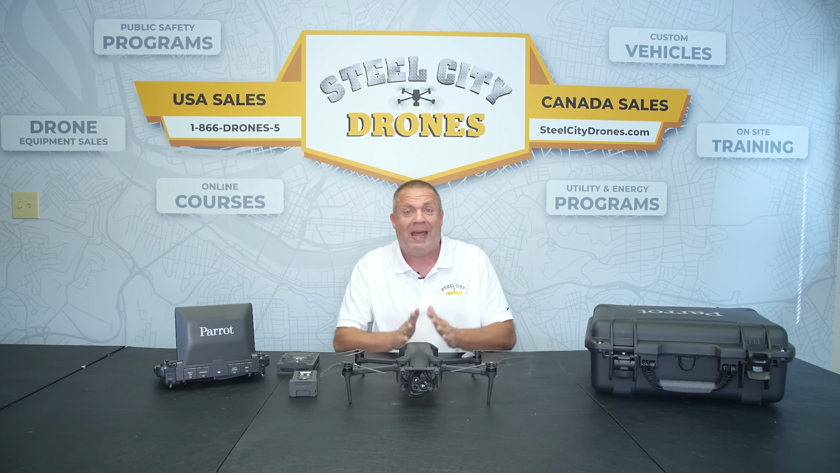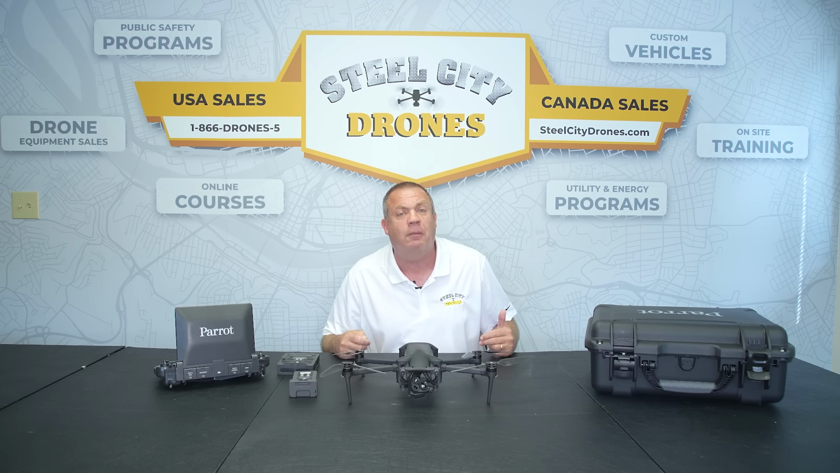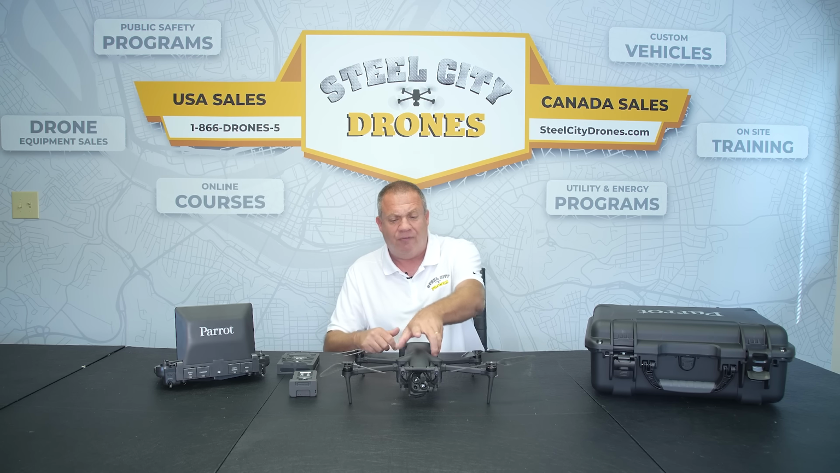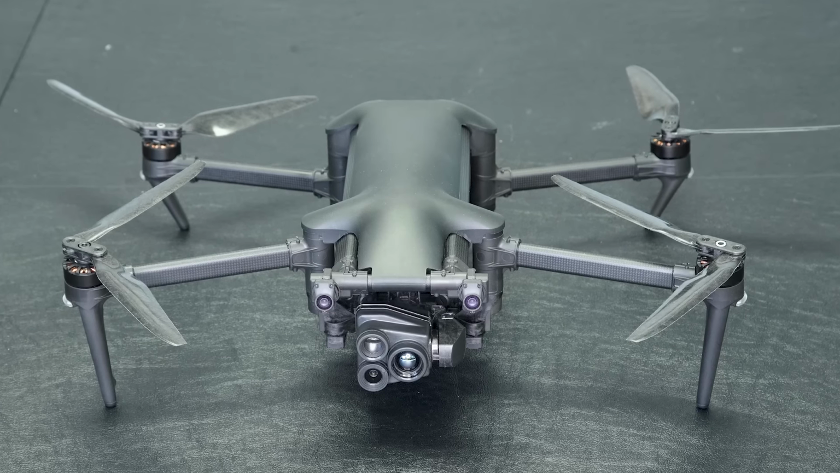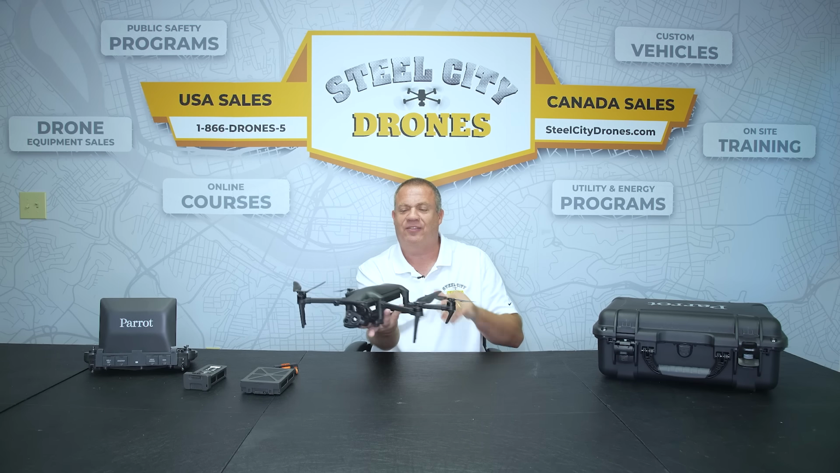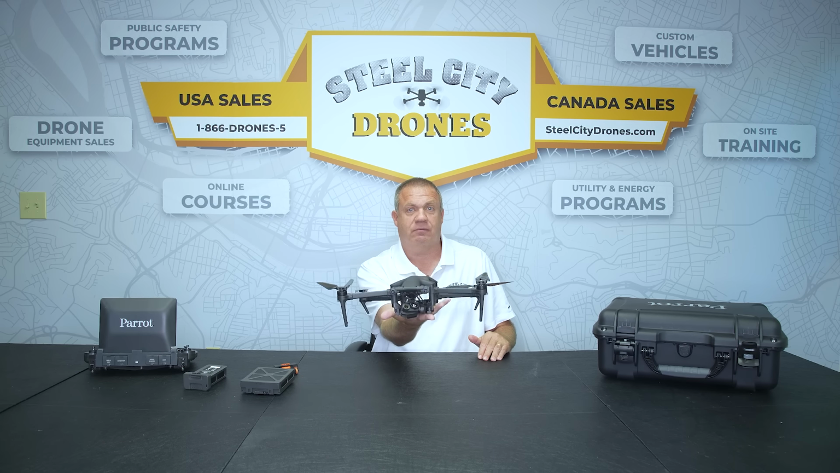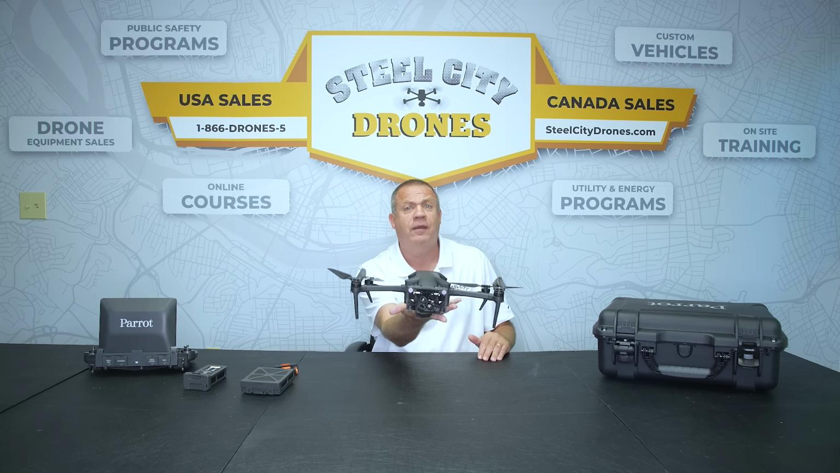So with that said, let's go ahead and we'll start breaking down some of the specs of what we have here. So we have the drone itself. It has completely been redesigned. If you were to hold this in your hands like I'm doing right now without a battery, it literally feels like a feather. It is super light. I'm shocked at how light that Parrot was able to get this drone.